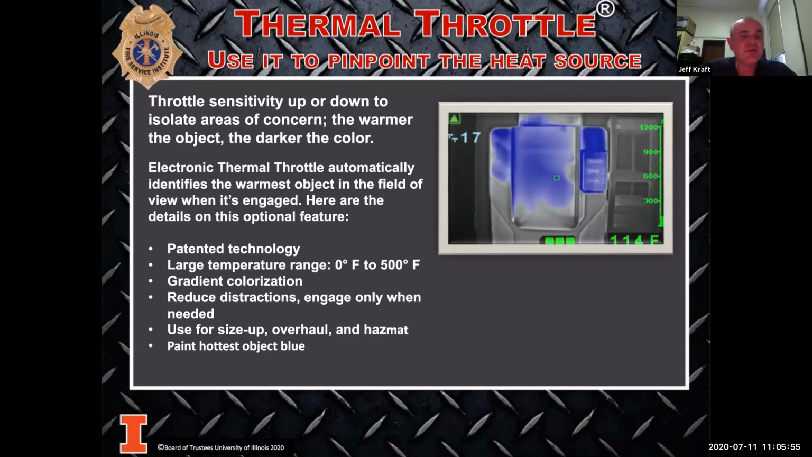The idea of the thermal throttle is to be able to darken an area. The way that I use it on the camera that I use is, when I'm ready to use the thermal throttle, I'll take a firefighter, if it's for overhaul, out of the room and I'll blue them out with the thermal throttle, because he's going to be the hottest thing after the fire when we're doing overhaul.